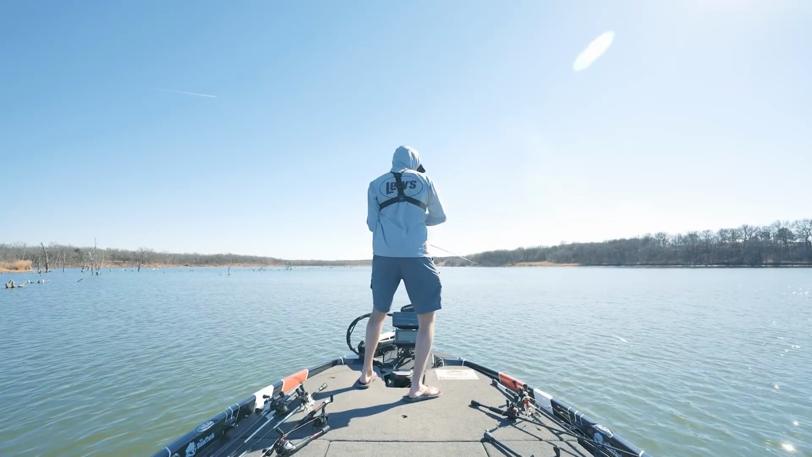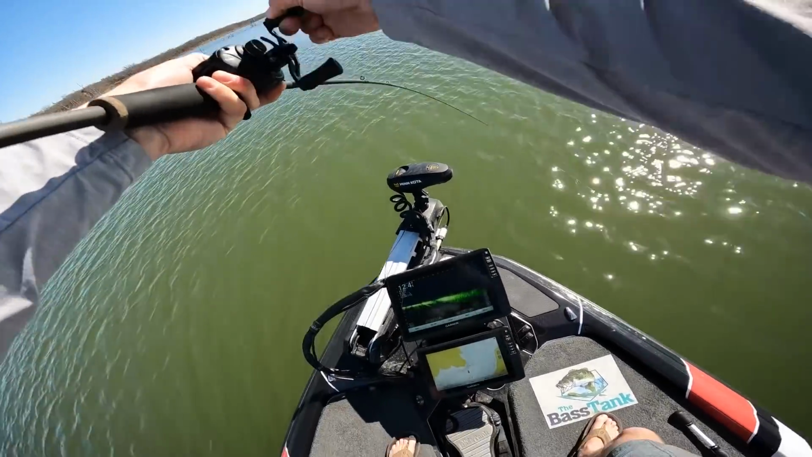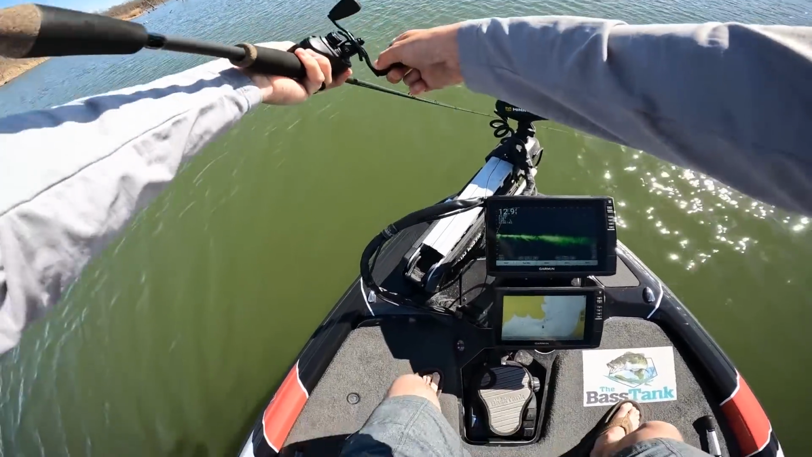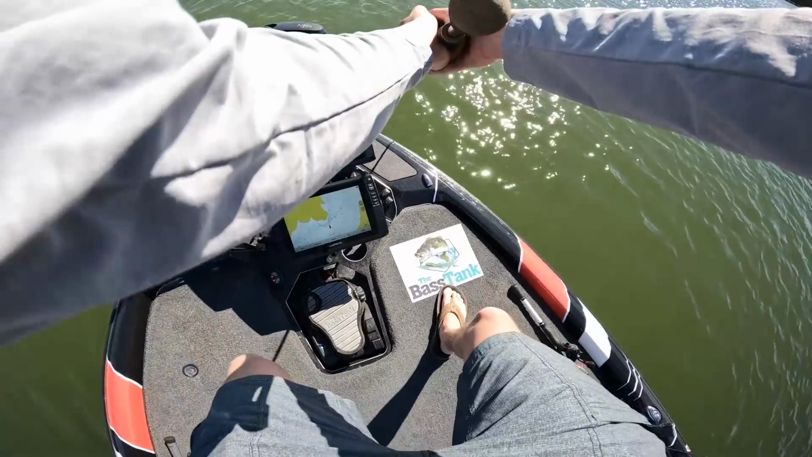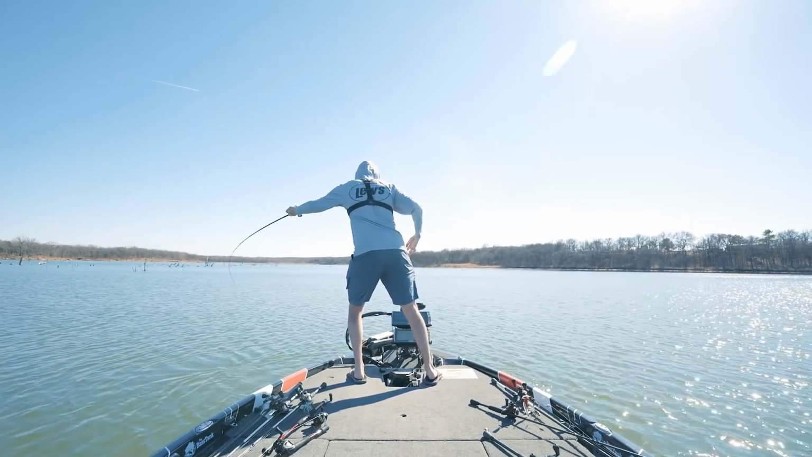Gosh, got him. Oh my gosh, I got him. Is it a big one? I think it is. Oh no, I don't think it is. It's a nice bass. Not a bad way to start.